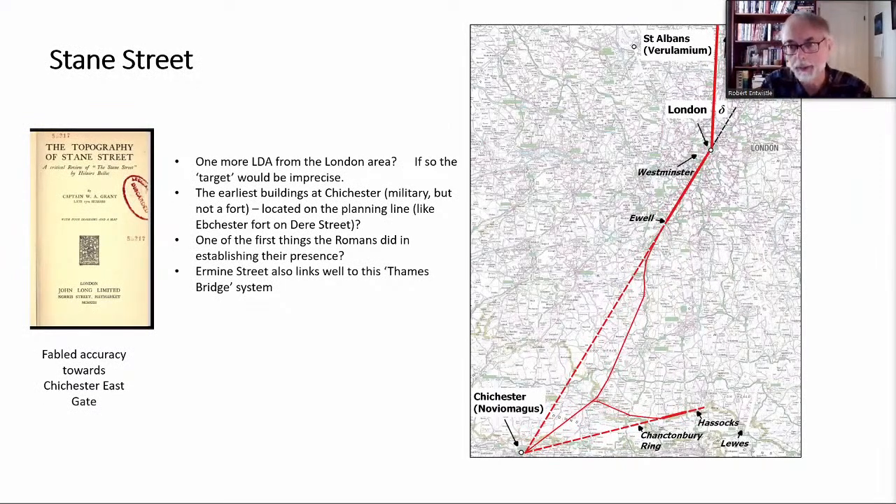Well, Stane Street. Who hasn't talked about Stane Street? A lot of ink has been spilled, certainly since the time of Captain Grant, whom I already mentioned, in the 1920s. Before him, Hilaire Belloc wrote a study of it before the First World War.